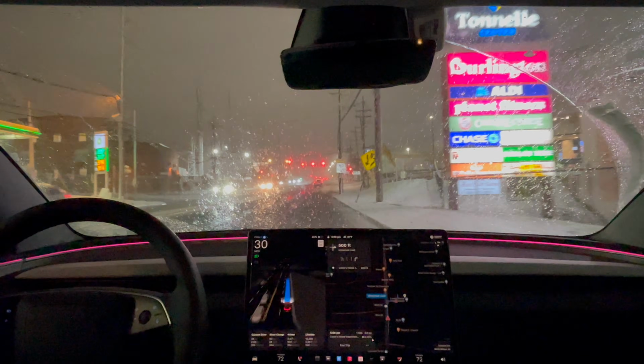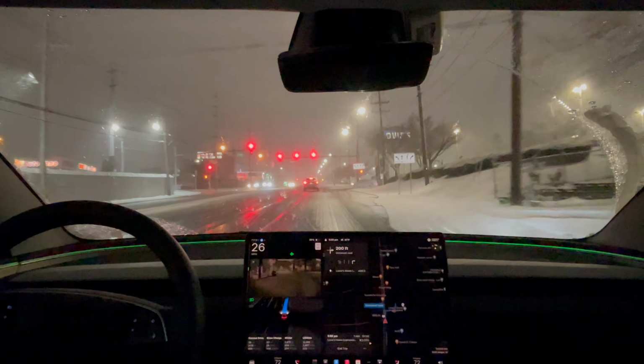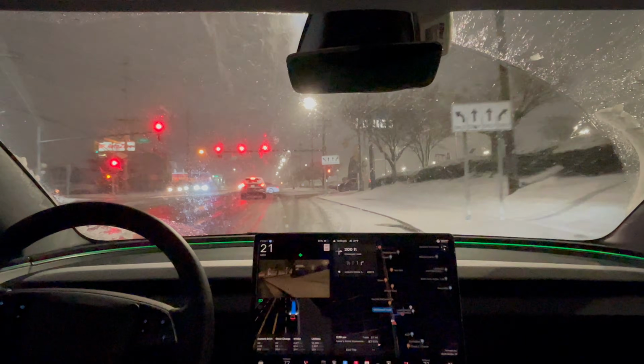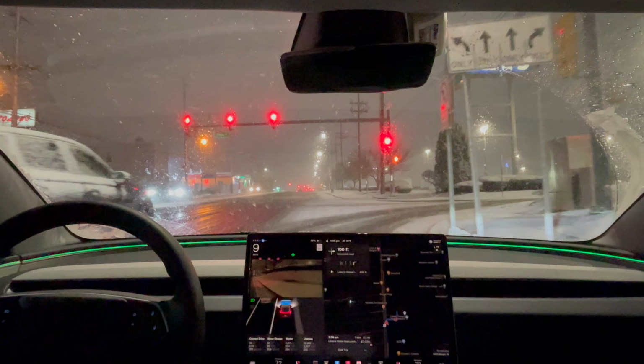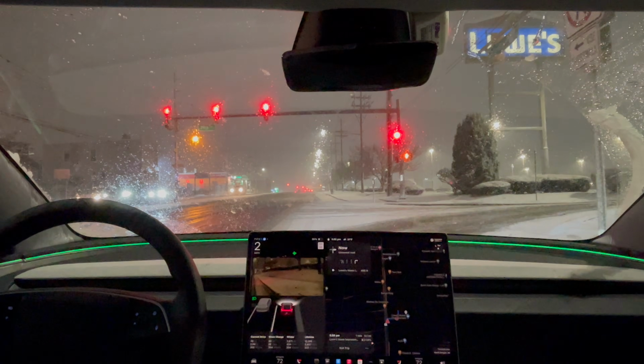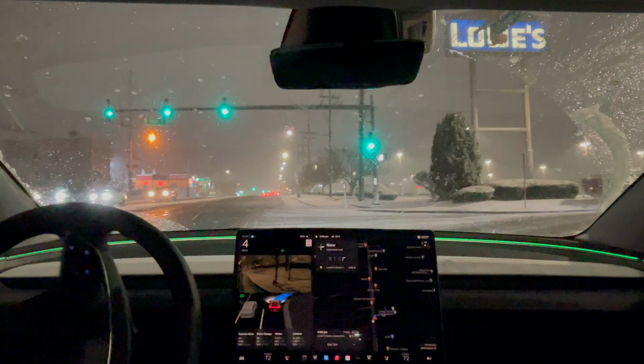It went for this yellow light instead of slowing down. Guess that's the difference between hurry profile and chill profile. Proceeding. Okay.